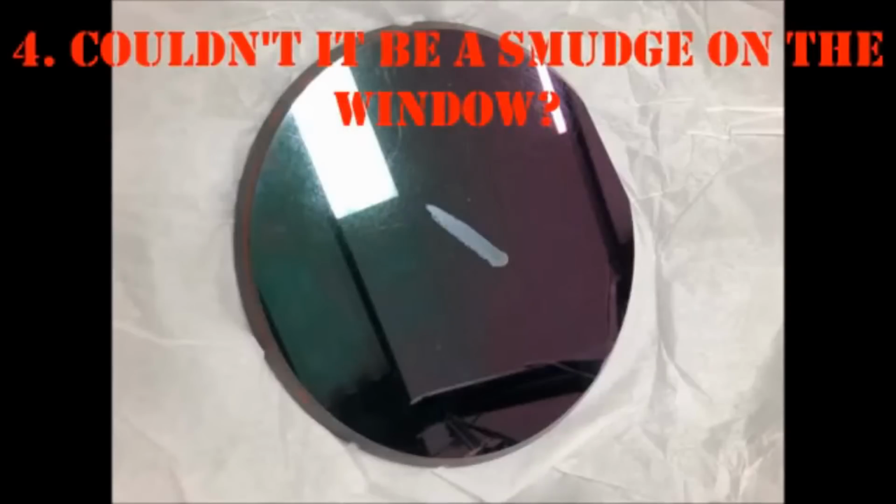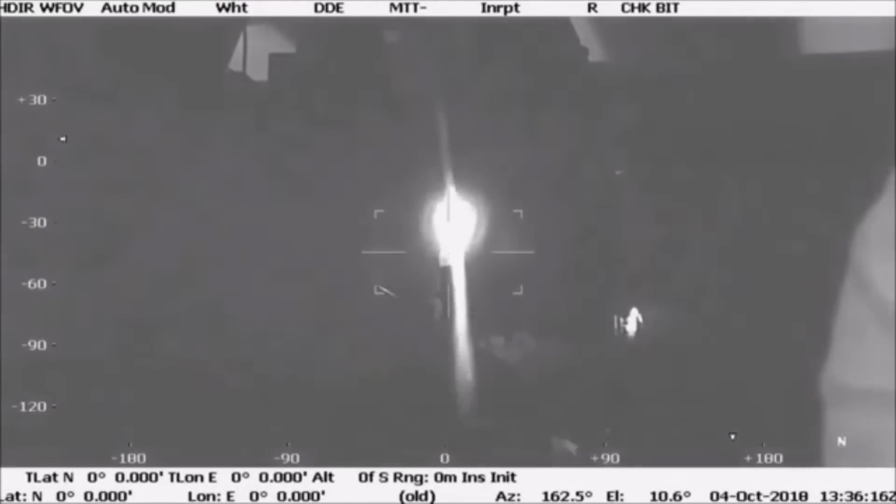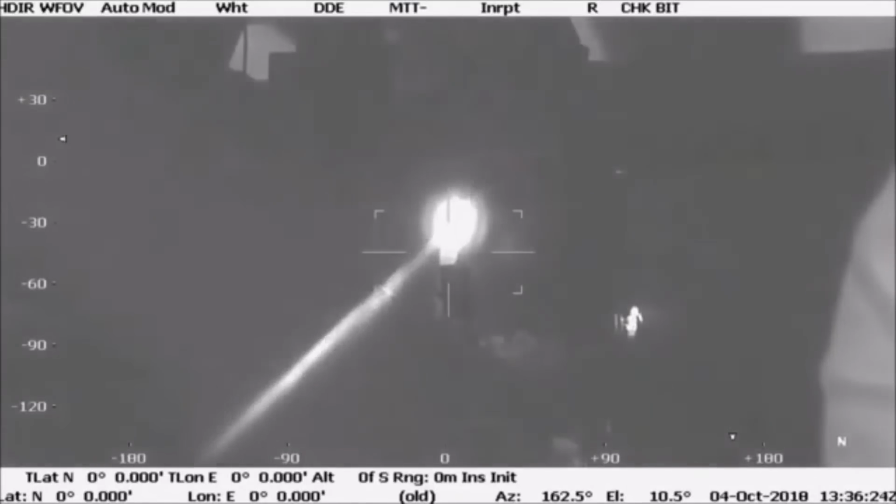Number 4, couldn't it just be a smudge on the window? This is actually one of the first experiments that I tried: taking an old window and putting it in front of an infrared and looking at a soldering iron with a smudge of grease on the window. And it turns out it's exactly what you'd think. It looks like a smudge of grease is on the window. It's pretty obvious.